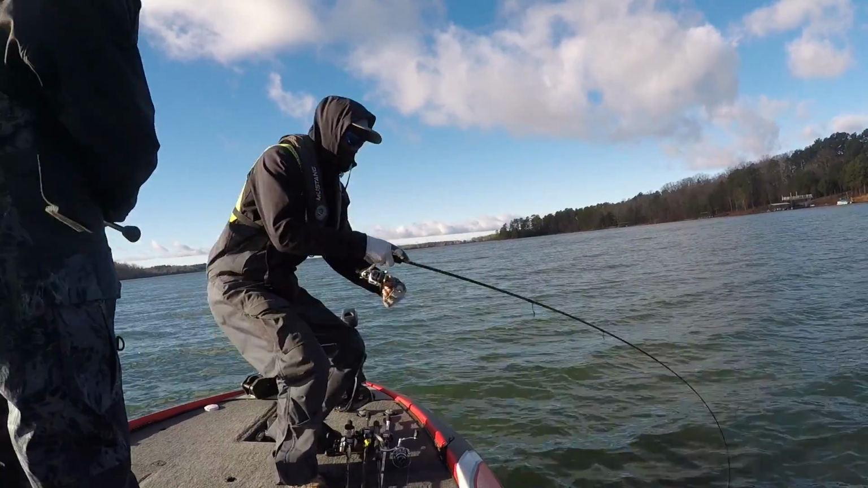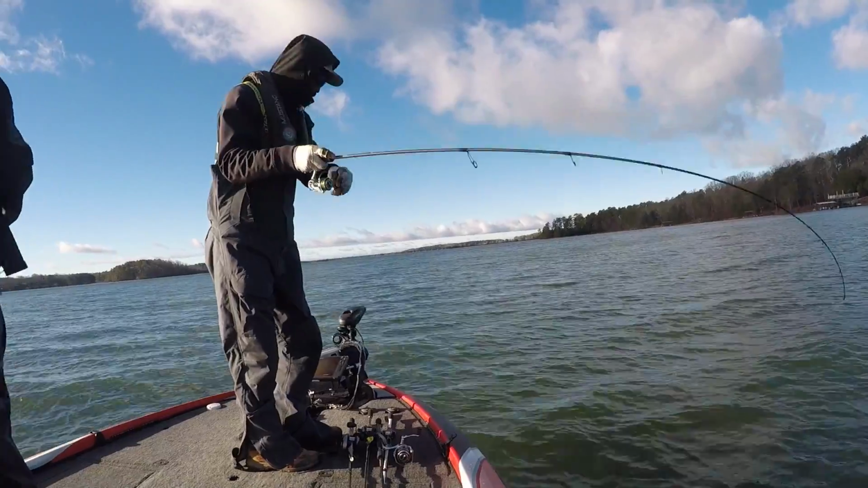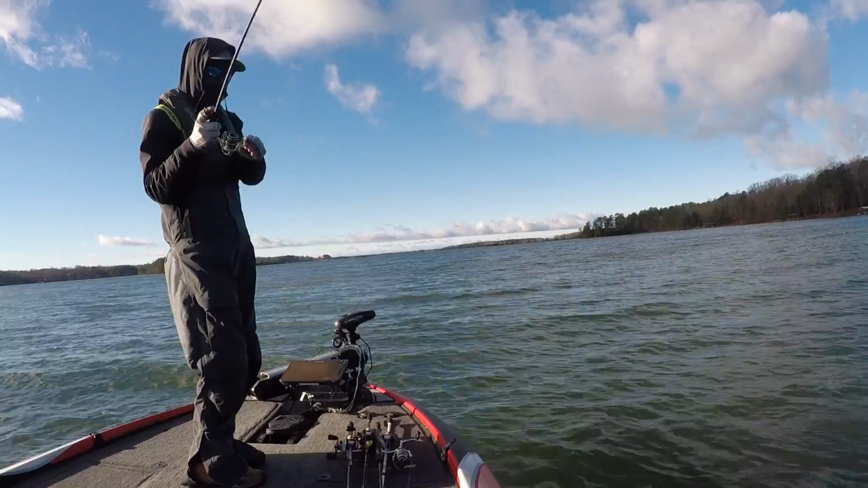Whoa! Not yet. They're down there good. Jiggy spoon. Jiggy on the bottom. Largemouth, dude, of all things. Man. There go largemouth.